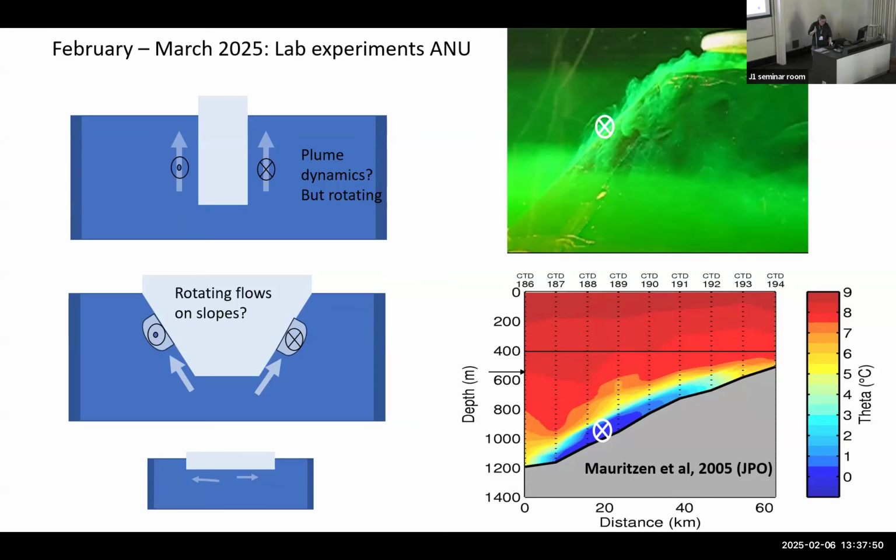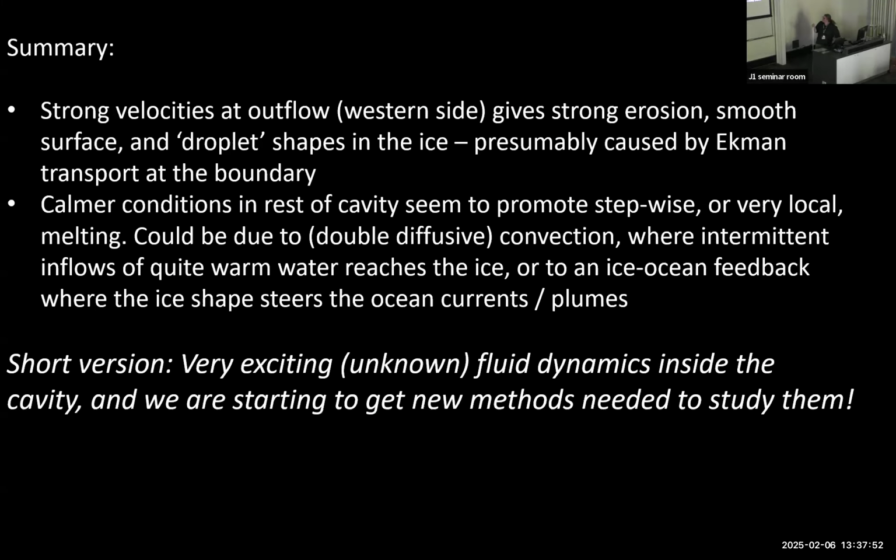So to summarize, the strong velocities at the outflow give strong erosion, a smooth surface of the ice, and these droplet shapes presumably caused by Ekman transport at the boundary. That's our only hypothesis. Anyway, I would be very glad to see if someone comes up with something else.